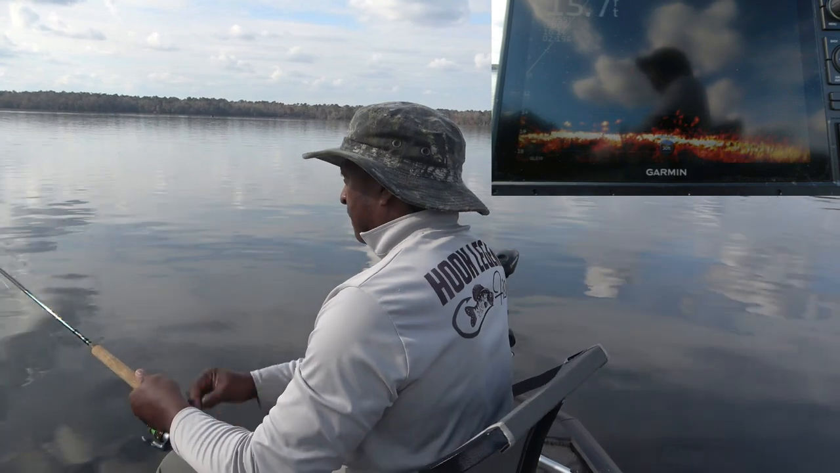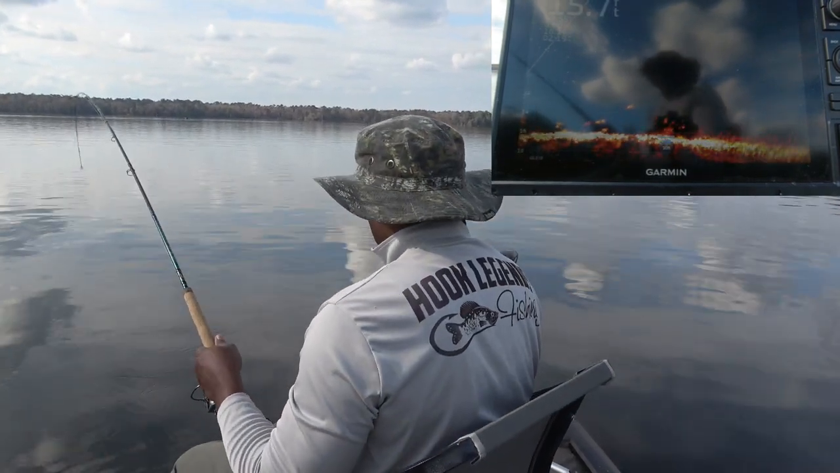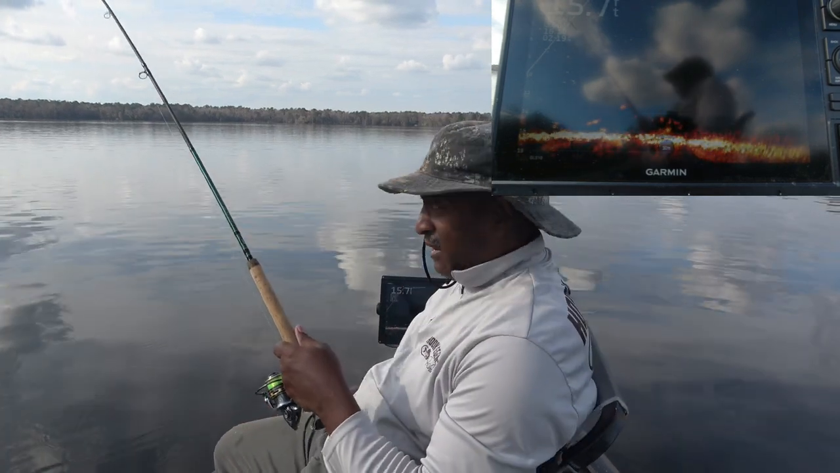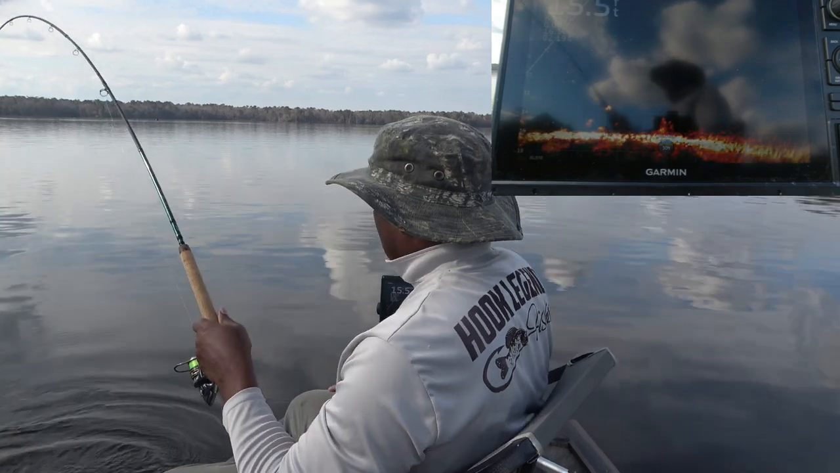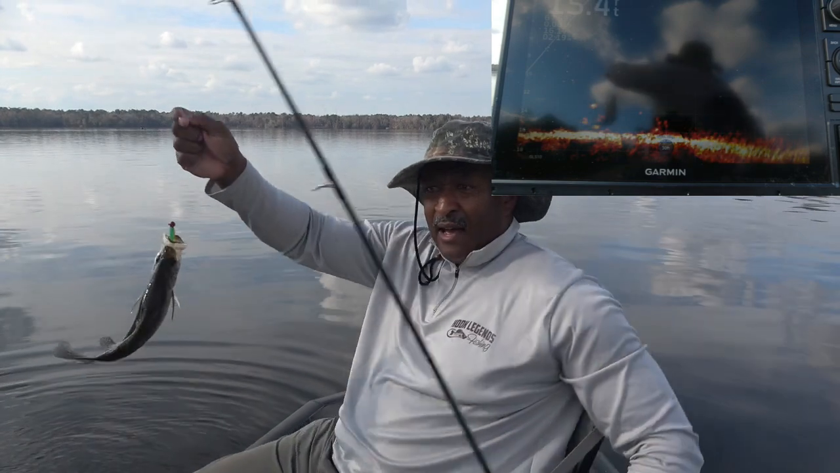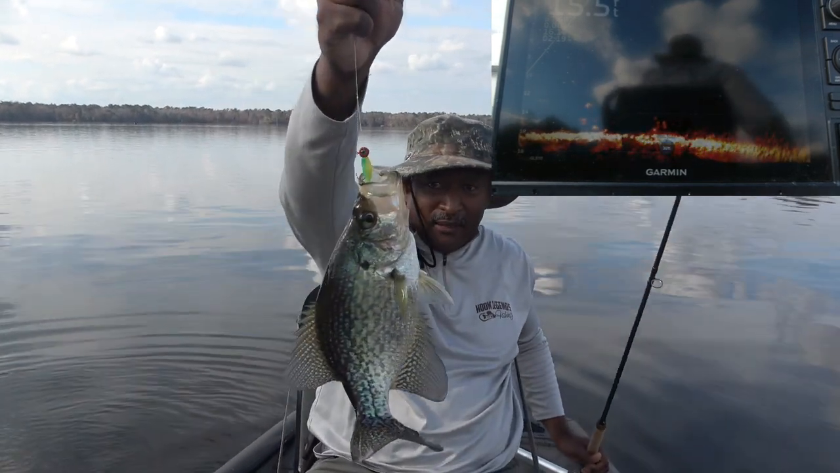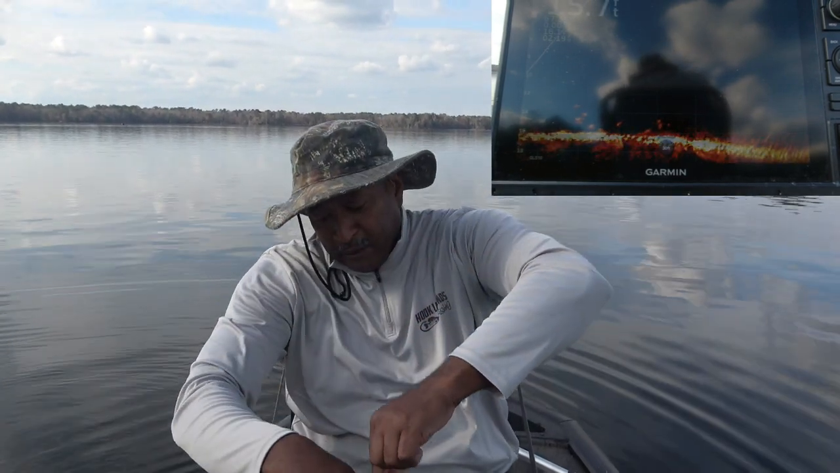There we go. And this fish got a lot of heart, fighting back. Ooh. Look at here. Nice, fine Lake Tarquin slab. Look at that.